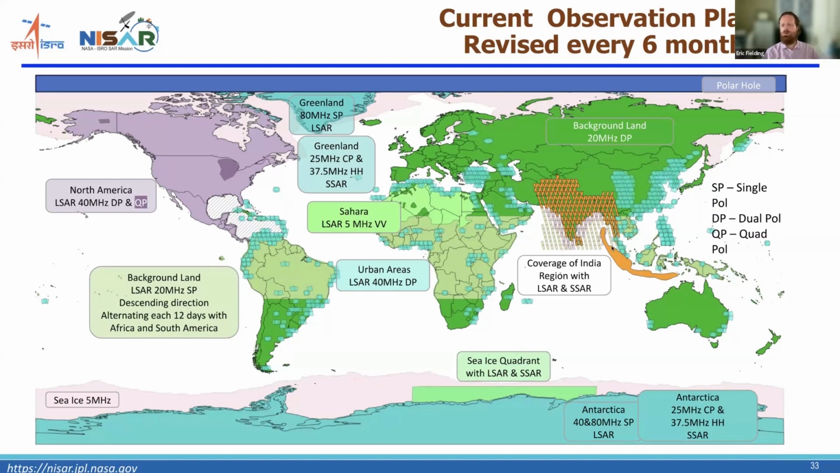This is an older version of the map. Some of this city coverage in East Asia was changed, and not all that area will be at 40 megahertz. And then the orange area here is where the systematic coverage of the area of India and surrounding countries, including Indonesia, where the S-band data will be acquired all the time, and the two radar wavelengths will be acquired simultaneously.